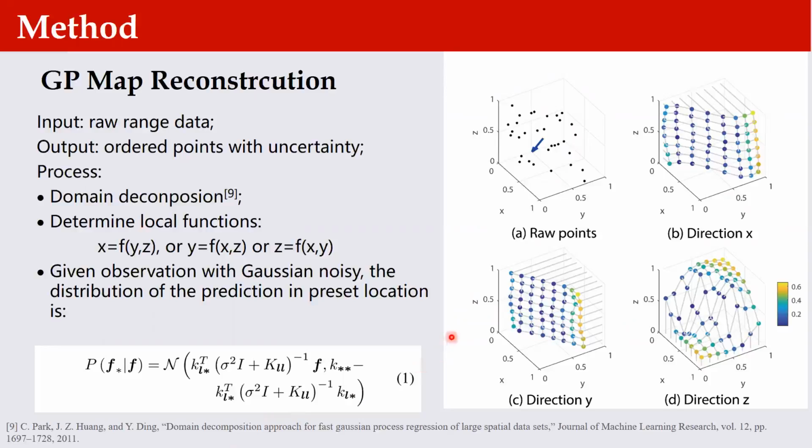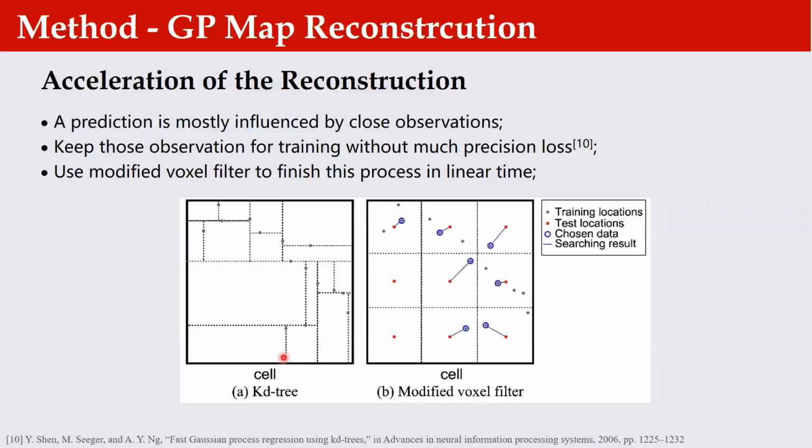To get more feasible access to data association and map updating, we extract discrete samples from the covered surface. They are evenly distributed and thus can be queried directly. In detail, given observations with Gaussian noise, we obtain the distribution of the predictions in preset locations by equation 1. Considering our predictions are mostly influenced by those observations close to them, the training process can be accelerated by principled downsampling of the training points without much precision loss.